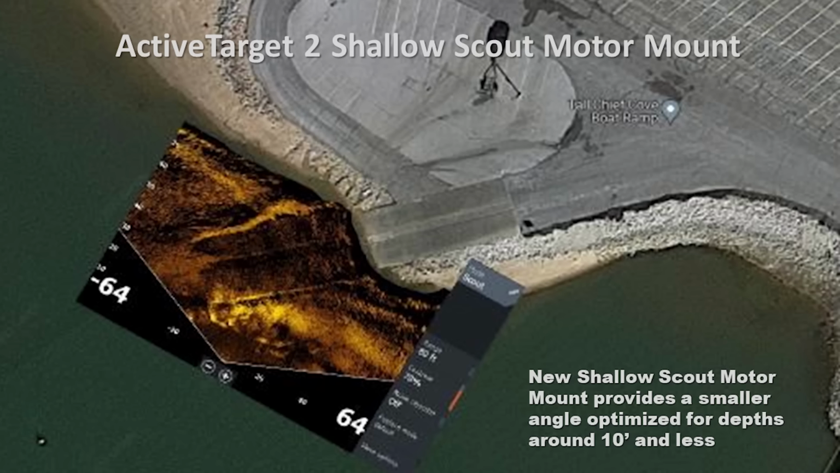Lowrance also brought out a Scout shallow water mount, which is going to be optimized for water less than 10 feet. And because of the angle that the Scout mode typically would be at, it usually wasn't all that great in shallow water. This new mount is designed to fix that problem, and here's an example of it looking at a boat ramp.